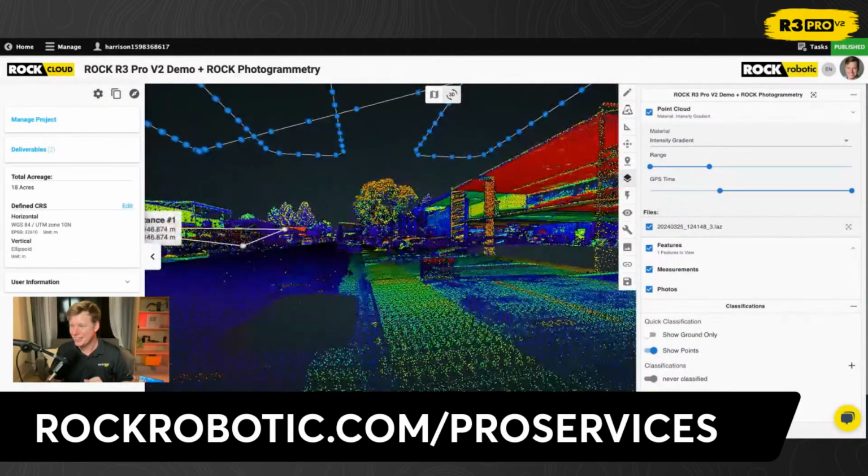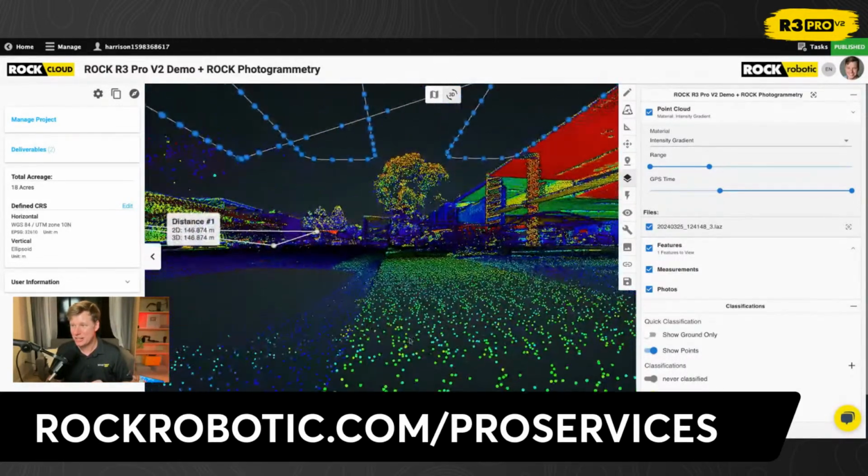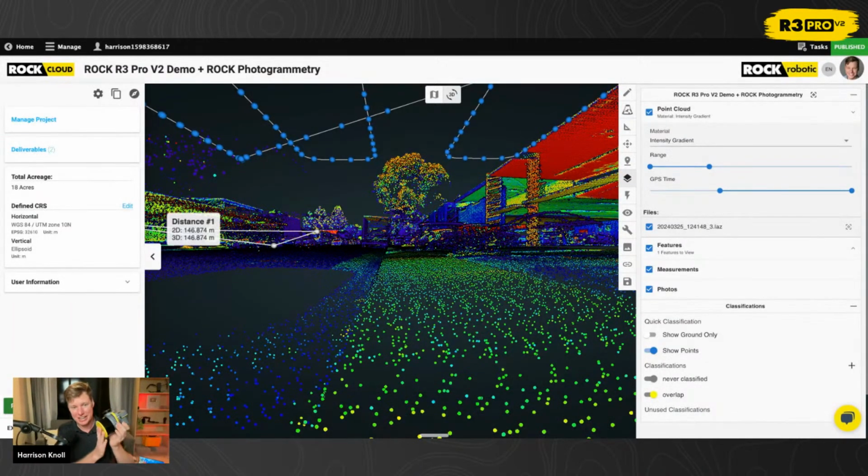And so this is looking at some of the calibration that's being done on the Hesai as well. This is the Hesai XT32 laser scanner on here, and we have to recalibrate it from the Hesai itself. So we have a new technique that our ROCK engineers have been working really hard on.